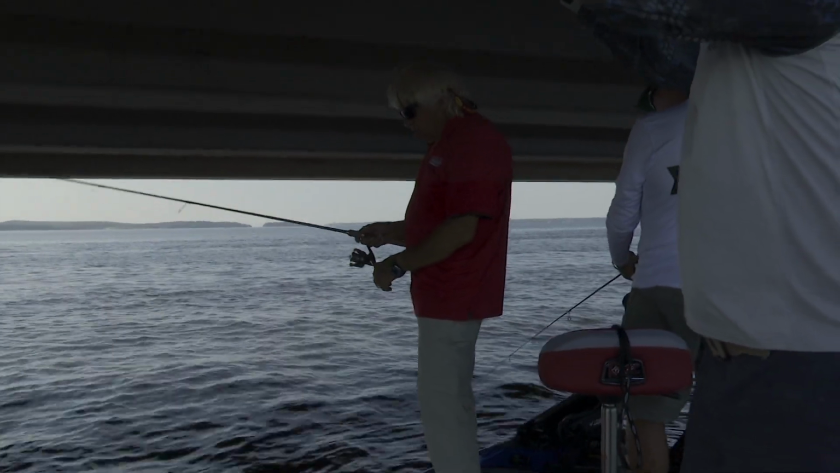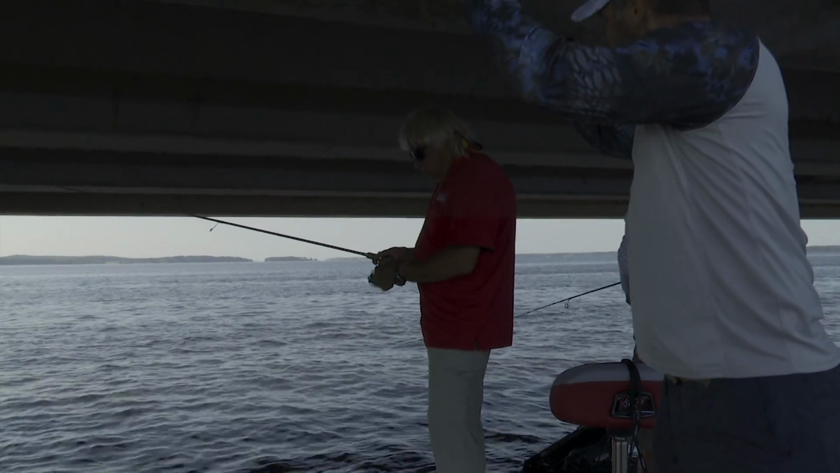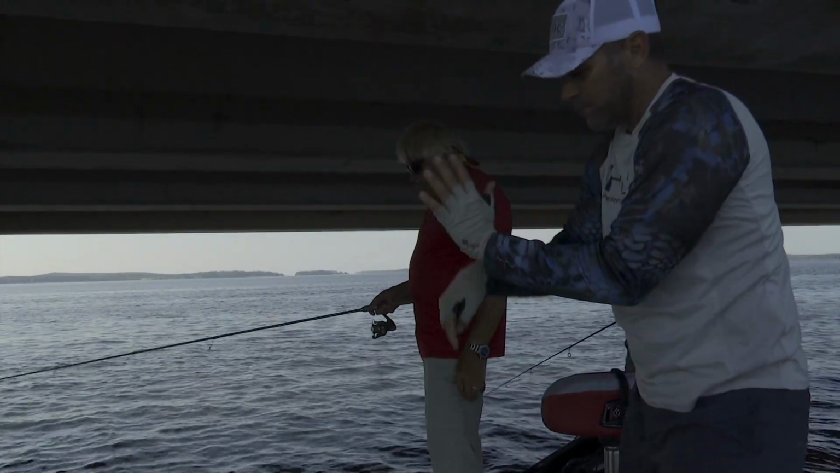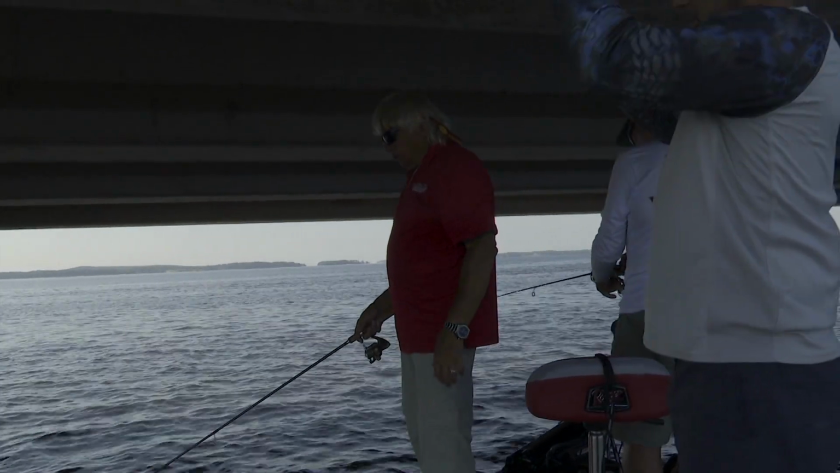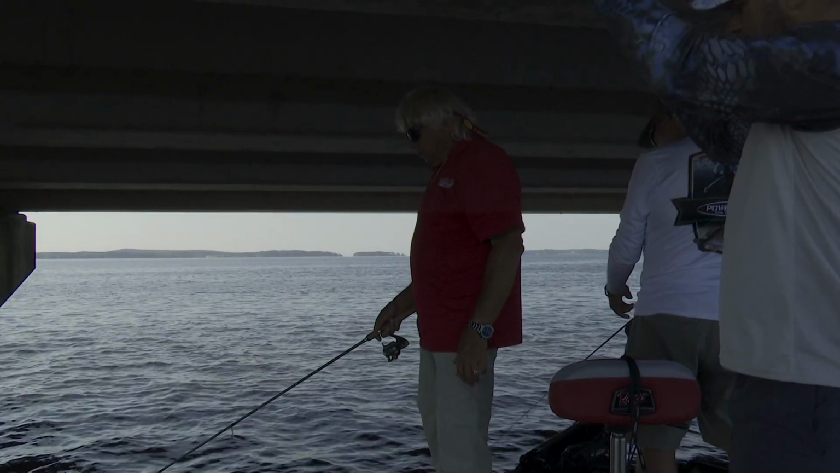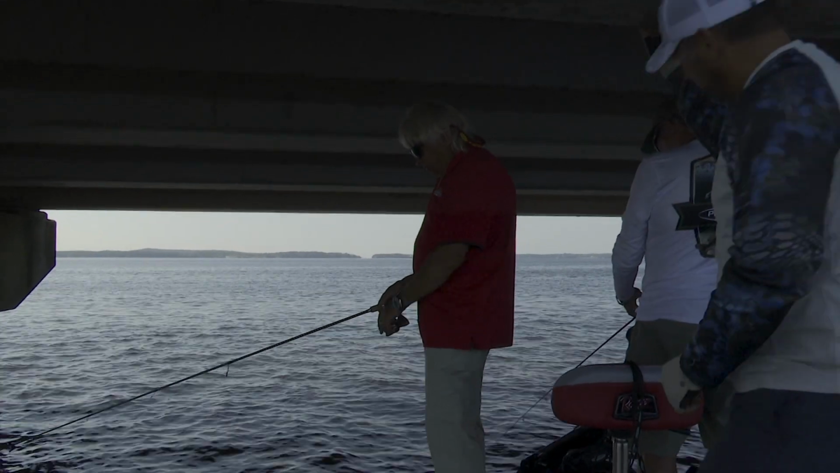And the reason we just want to stay vertical is if you try to do that horizontal presentation, what happens? You get snagged up in the trees, don't you? But those limbs are facing up, so you're dropping that jig straight down and bringing it straight up. You can tick them. You've got to be careful when you hit something. Don't set the hook, or you hang it up a lot. So if you hit it, just shake it a little bit, bring it over, and just keep coming up.